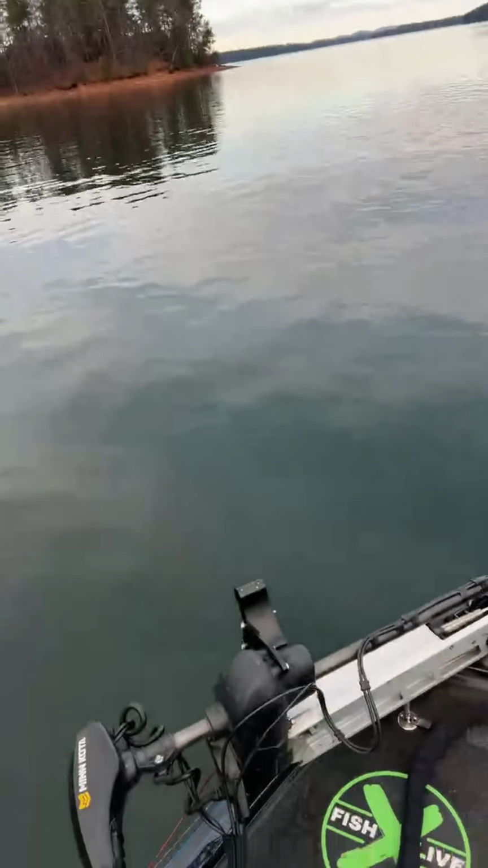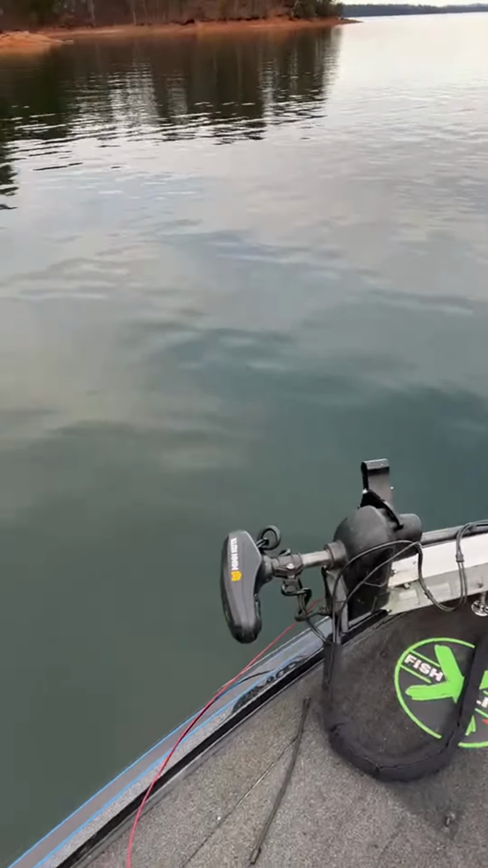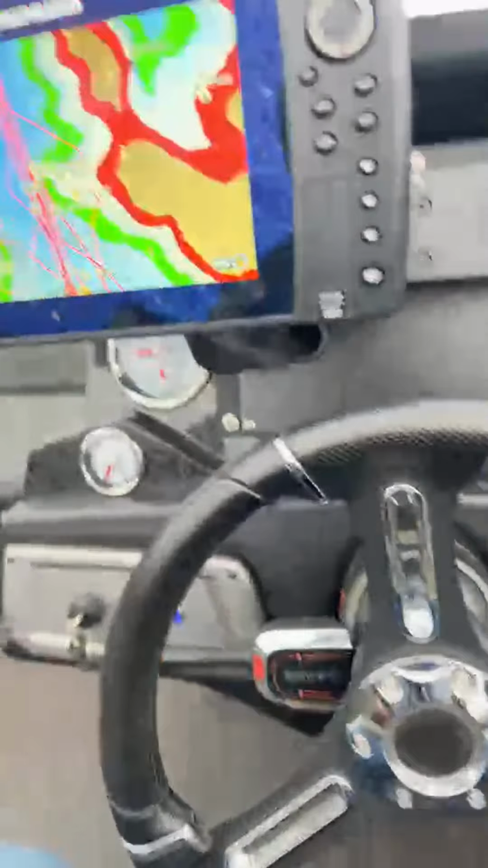We're gonna try something a little different today too. I want to see if we can get some fish using one of these minnow baits that I've told you guys about. But before we do that, I'm gonna spend some time on my electronics today, scanning around and seeing if we can actually find some baitfish.